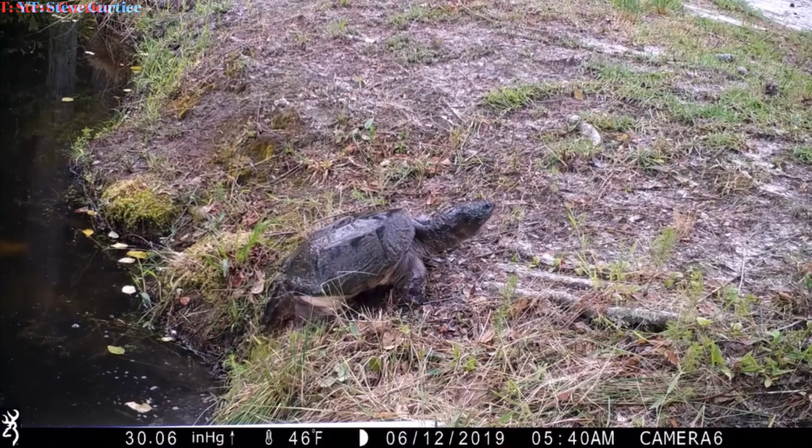A man named Stephen Curtis set up a trail camera right on the bank of a small pond. He was hoping to capture a certain reptilian predator, and on this day he would get exactly what he was hoping for.